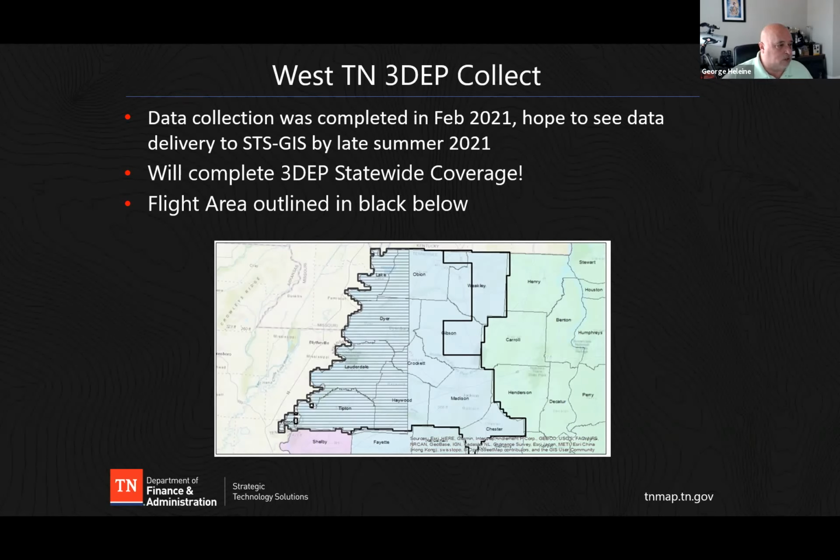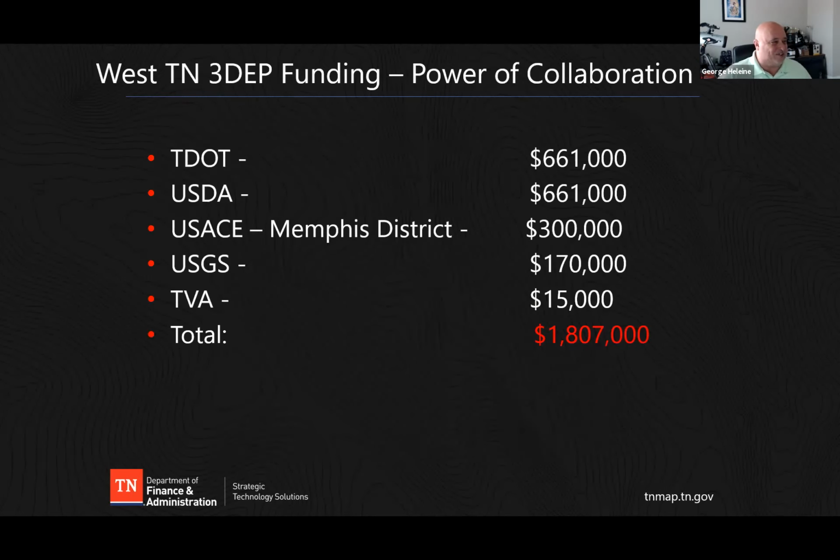In this graphic here, you can see Shelby County was not part of the West Tennessee collection. Shelby County was a cooperative agreement. Some of you are probably familiar with Rick Stagg. Rick coordinated that effort. It was a 2017 collect. So I can't remember if Zan mentioned earlier, but 3DEP is on an 8-year cycle. So roughly another 4 or 5 years, we'll be looking to possibly revisit Shelby County. So just kind of keep that in the back of your mind. Next slide, please. I was clicking over here on my screen.